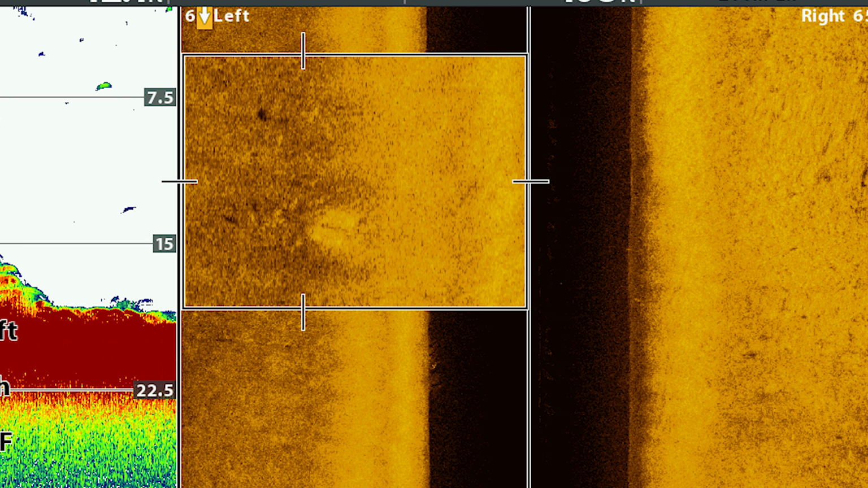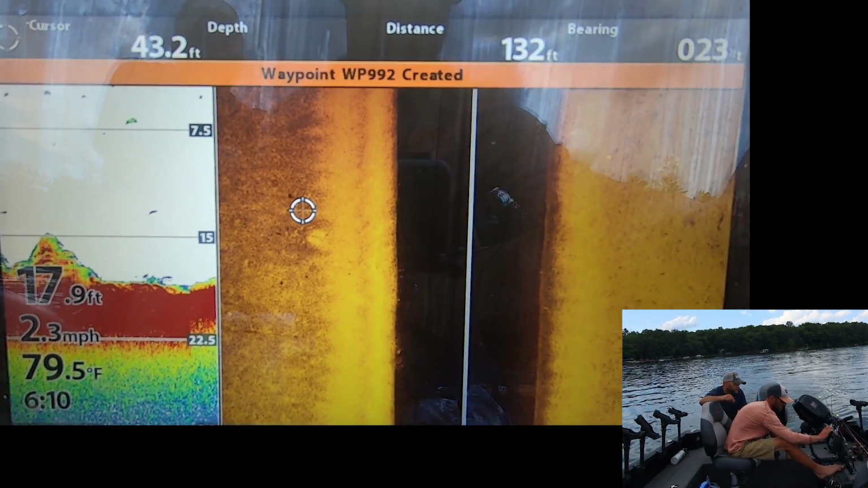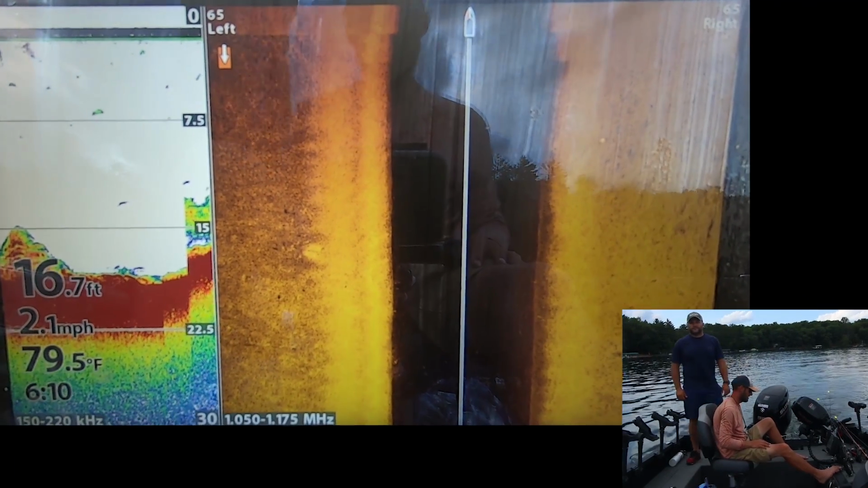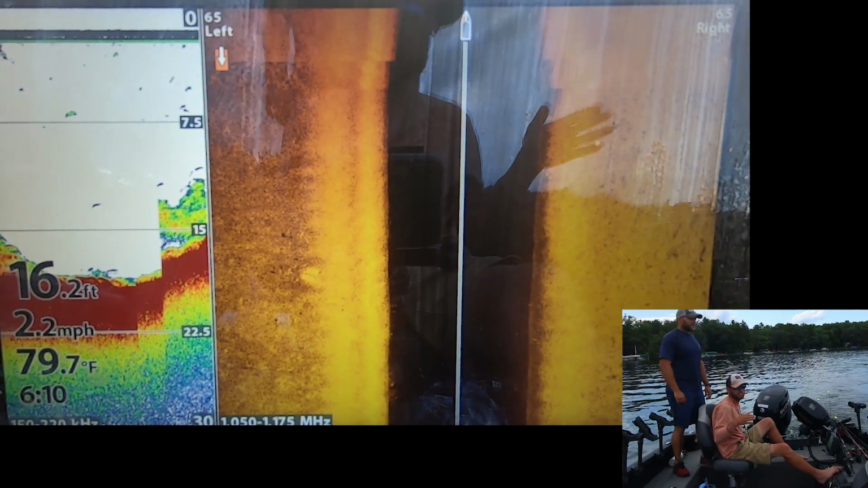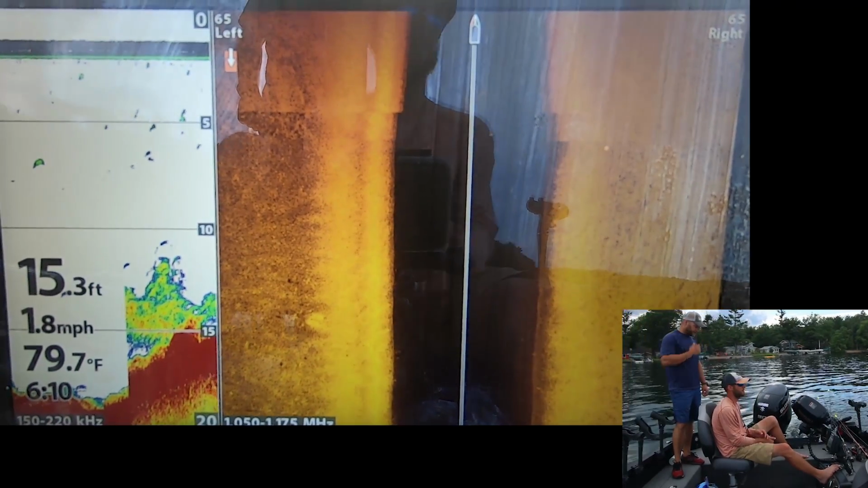Boom, screenshotted. All right, so then the next thing you would do is basically drop a waypoint on these fish, just because sometimes it's tough to just guess where those fish are. All right, so we just dropped a waypoint on those fish. There wasn't a big giant pile of fish there. They weren't in one real tight ball.